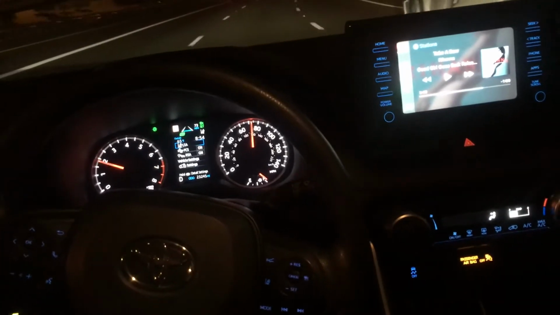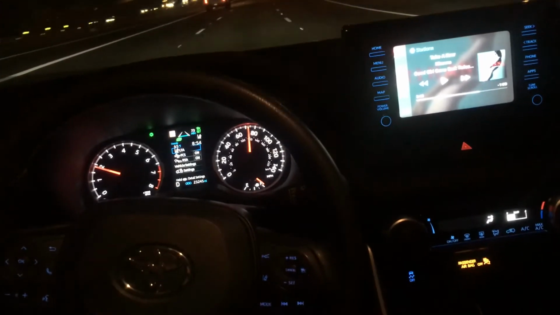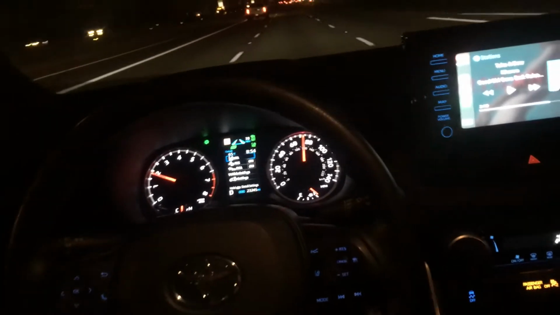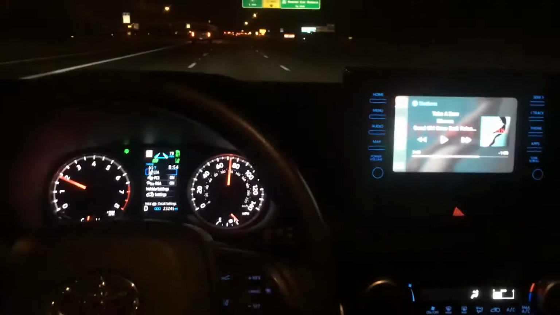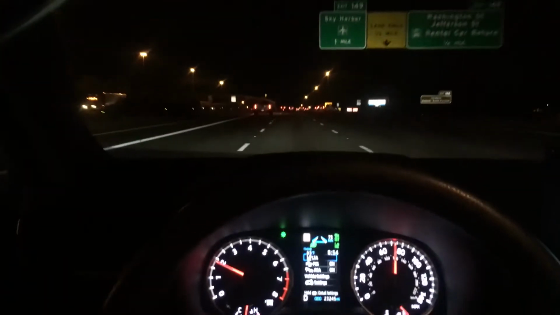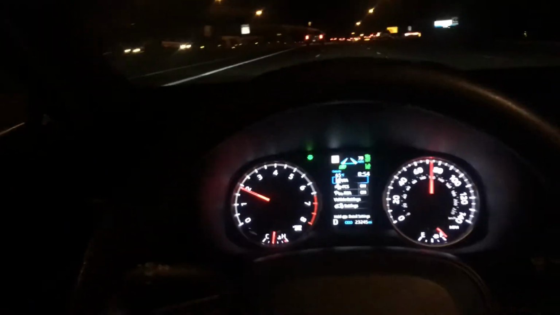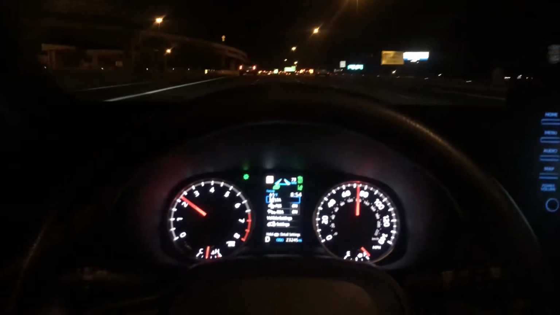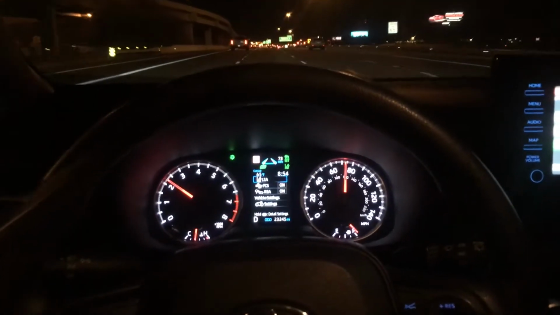Let's see. So it's not locked in just yet. We're also going quite fast. Like maybe if I were to slow down, it would be a little bit better. Let's see here. No hands. And we're at cruise control at 73 miles an hour.